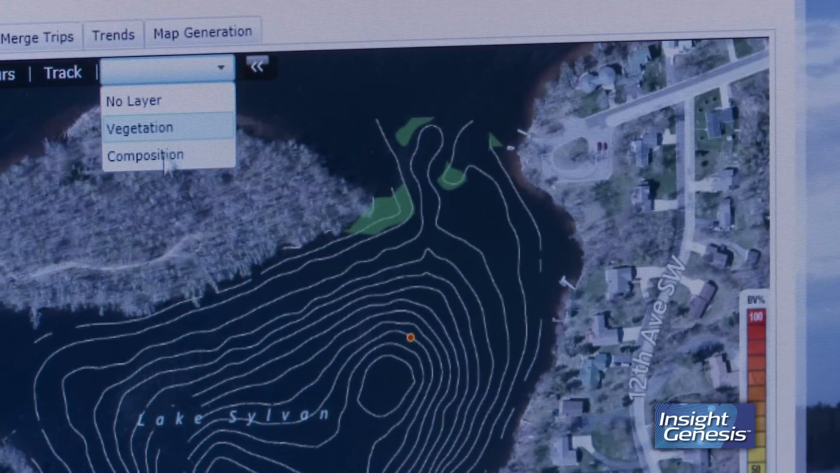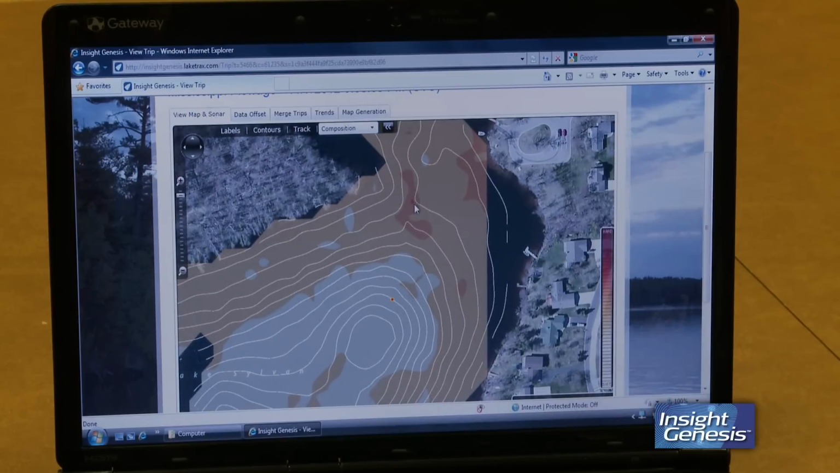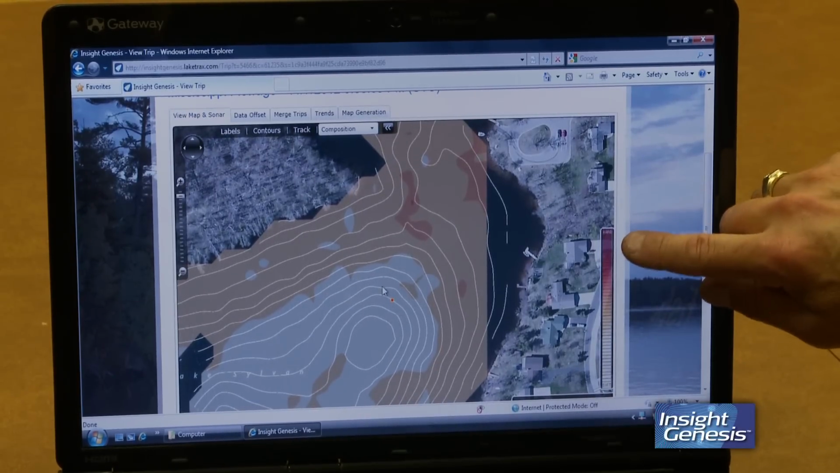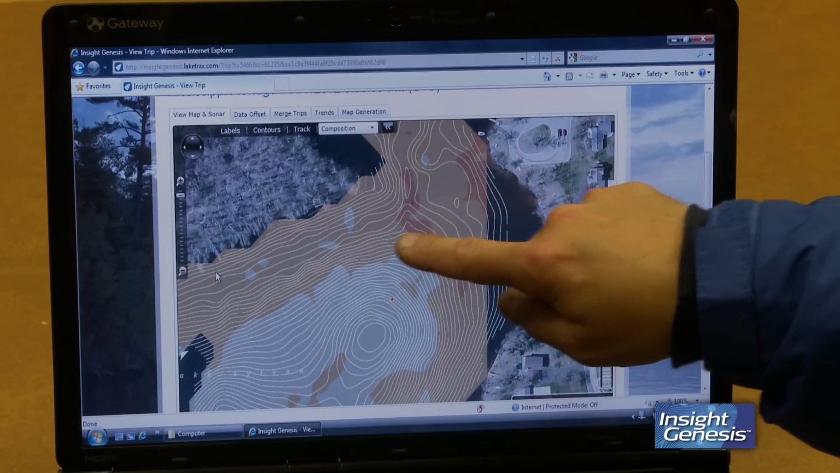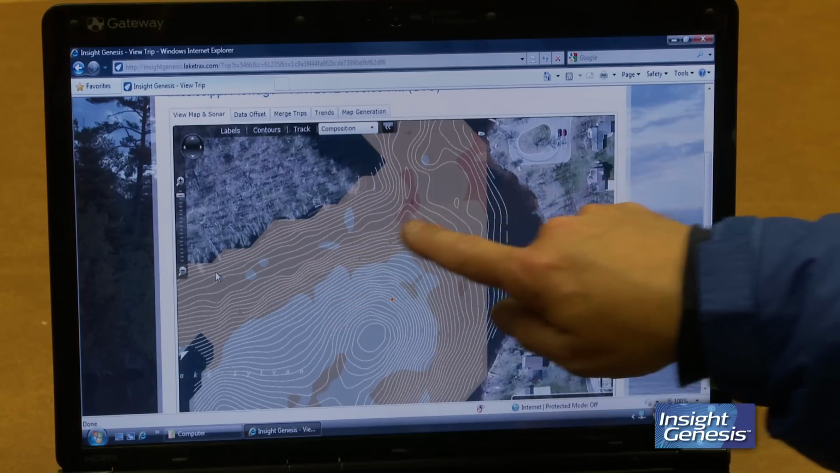You can also look at the bottom composition. The red is the hardest part, and then the soft is the gray right now. The more red it is, the harder. The more white it is, the softer. So what's even more intriguing to me, these hard pan spots, but these soft areas in this hard shell.